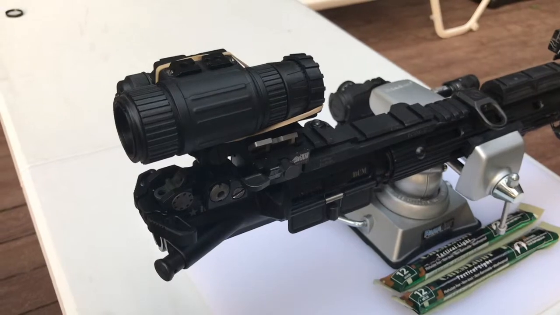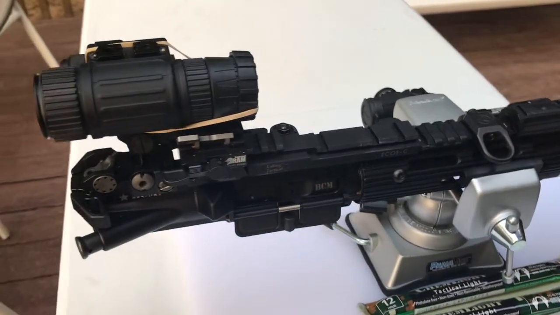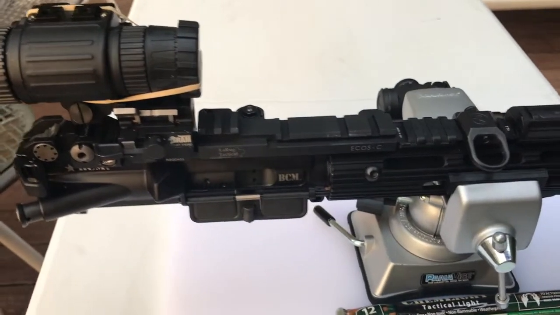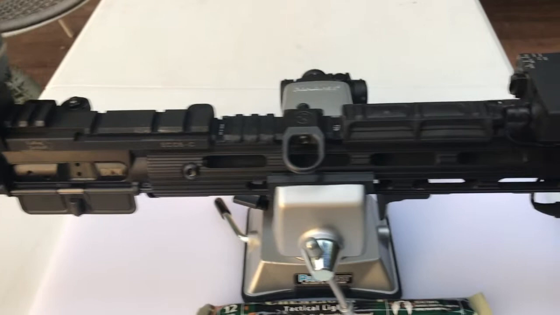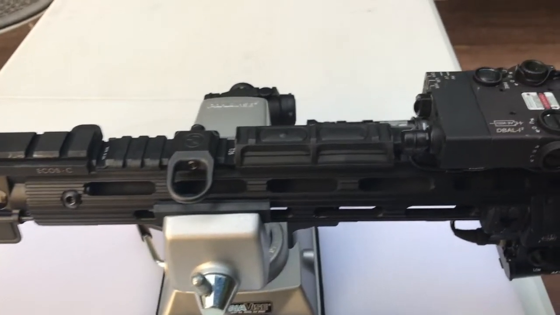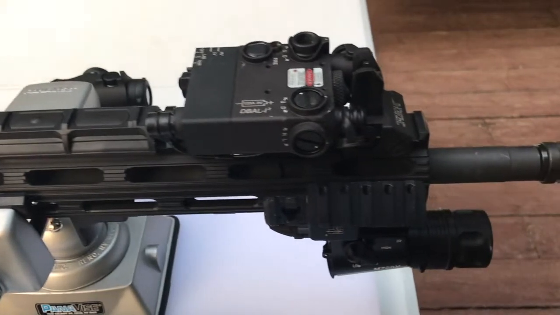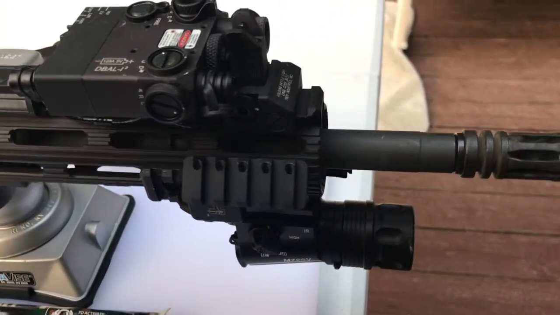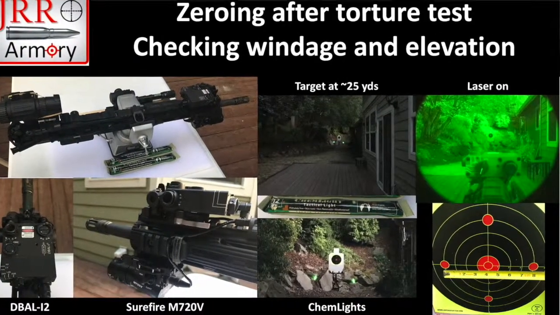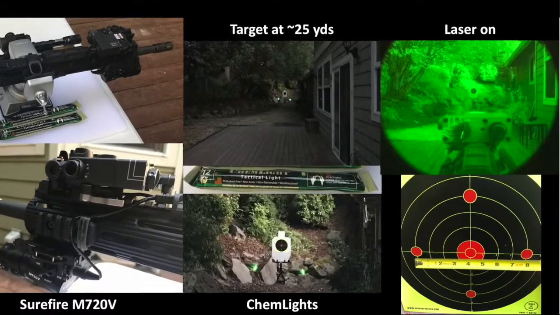As far as the setup I have, you can see here one of my uppers that has all the night vision equipment on it. I am using a Dibal I2. As far as IR and visible laser, I'm using a Surefire M720V Vampire, which has both daylight and IR light. We have placed the target that you are already familiar with from the parallax test at about 25 yards.